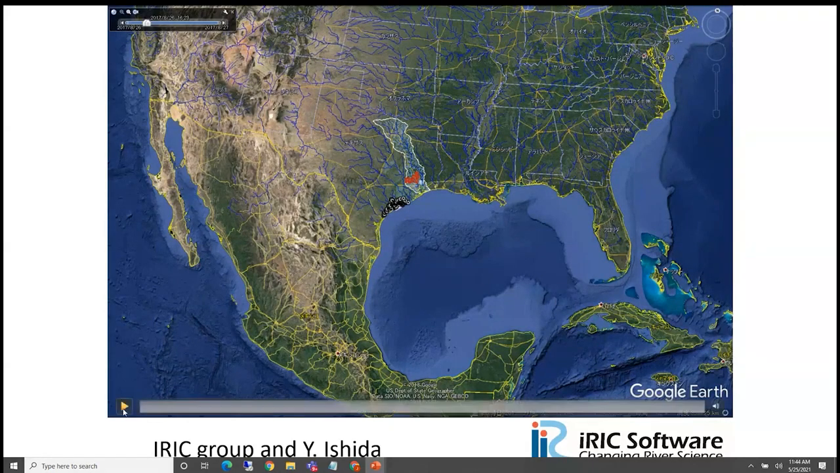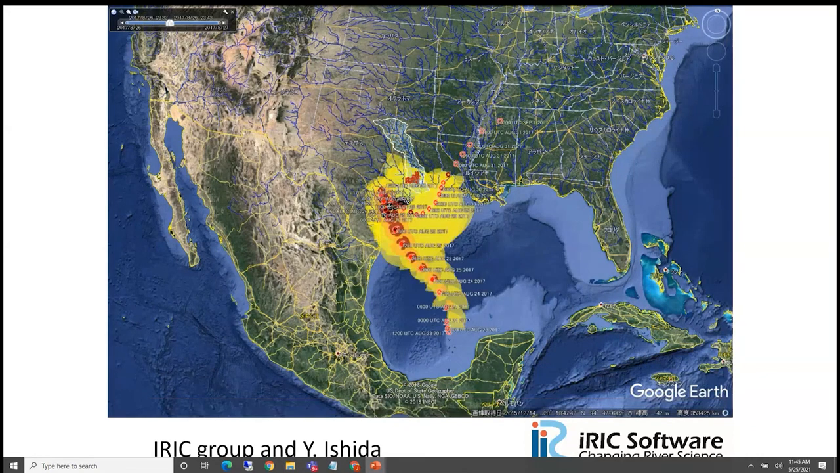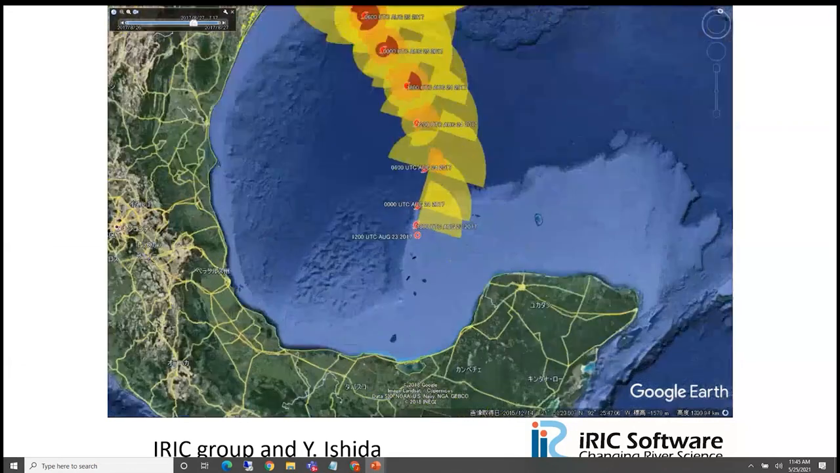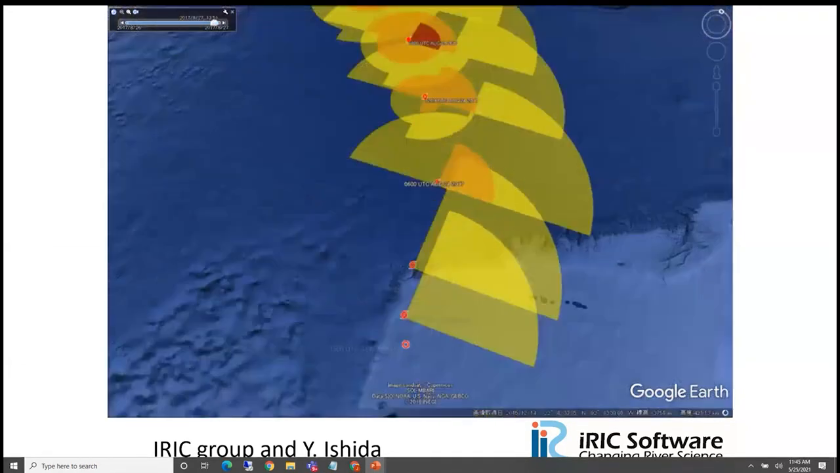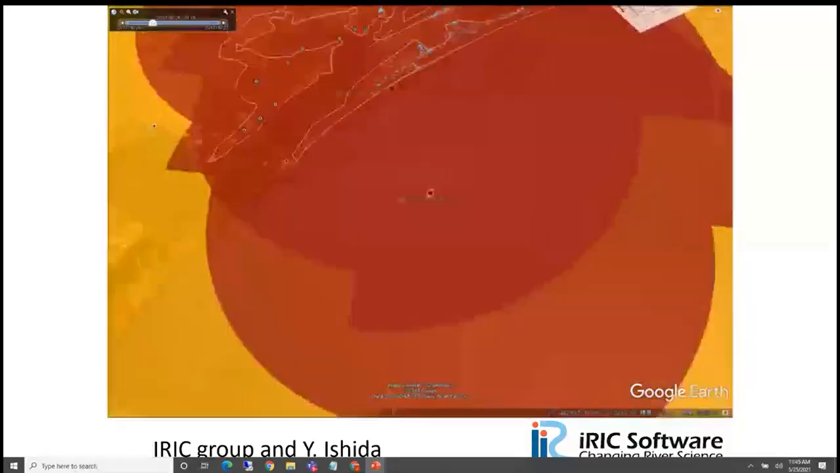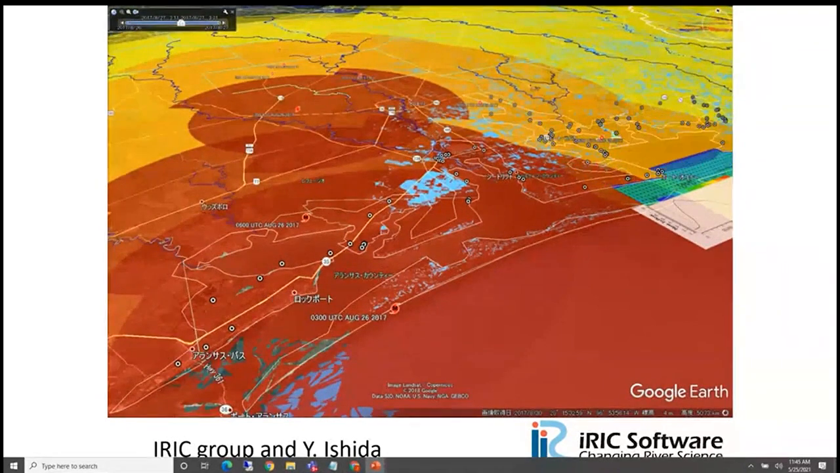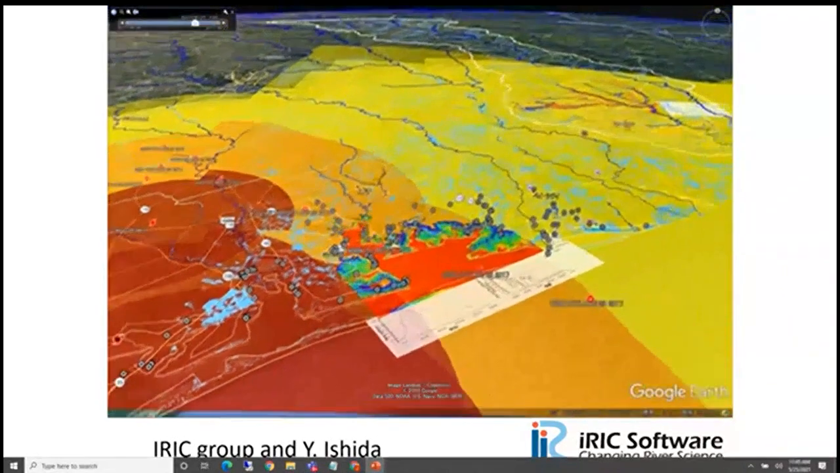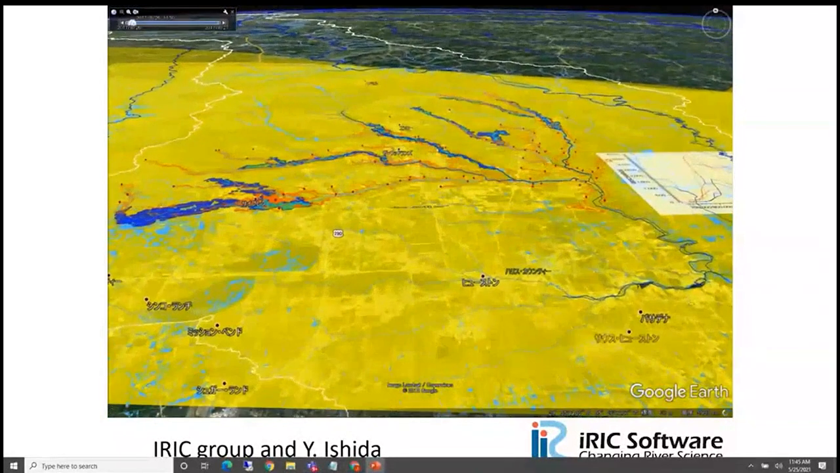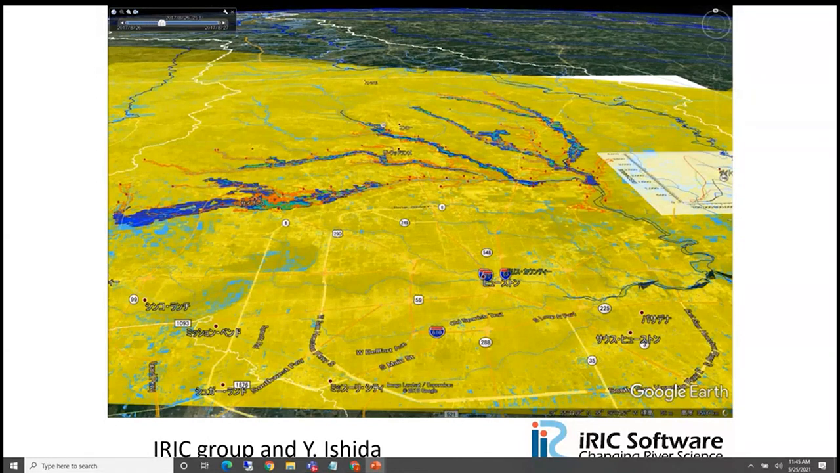Finally, you can go nuts, add all kinds of things together. This is just a simulation of Hurricane Harvey. And so there's the storm track. Again, this is hindcasting. This work was done by Yasuhiro Ishida, a PhD student that finished recently working for our group. And so you'll see the storm surge comes in as a boundary condition. We're going to kind of jump around and look at all the iRIC model results for that situation.